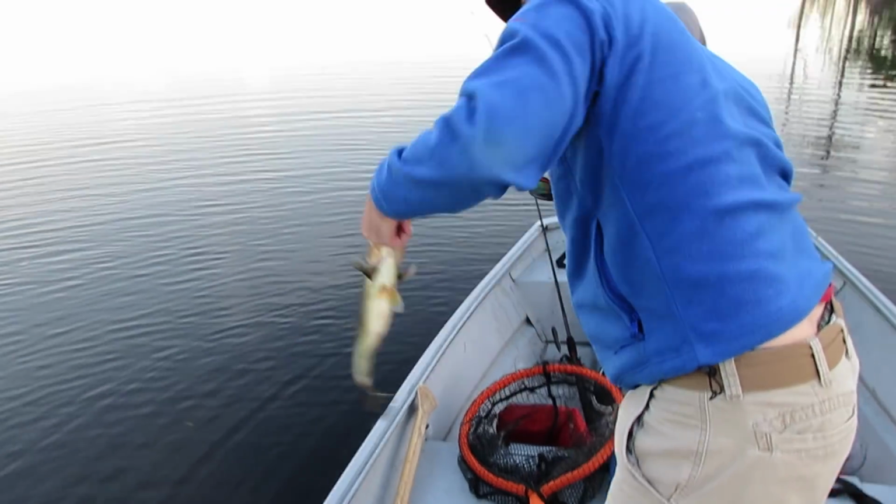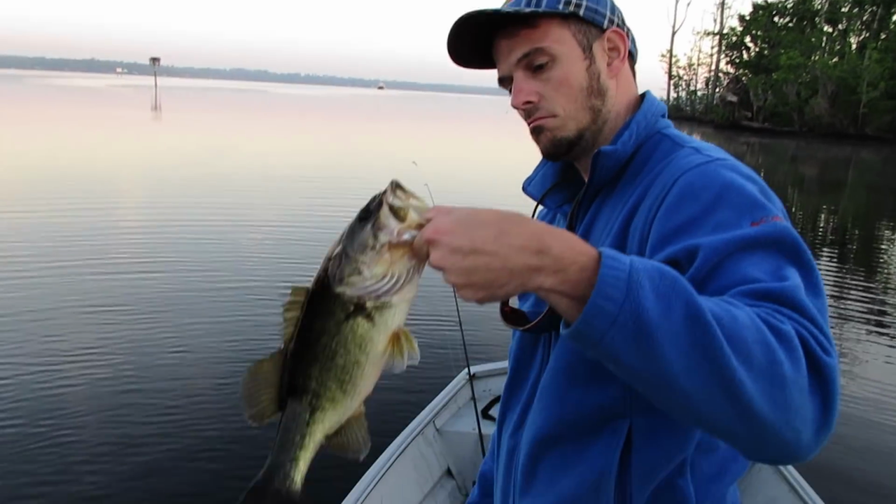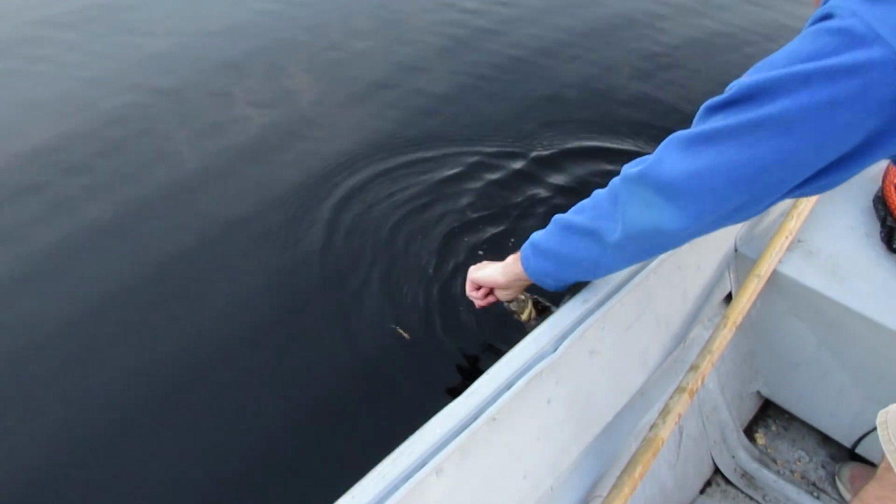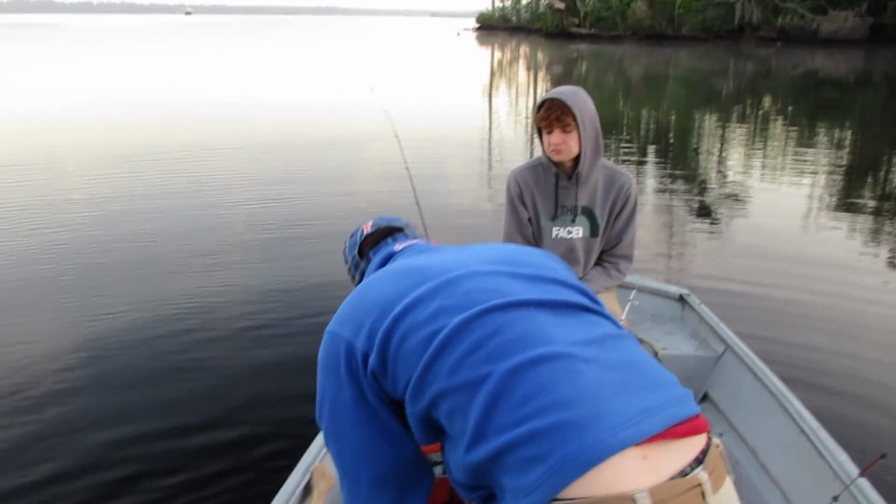All right, Randy just got the first bass of the morning. Little one, about 1.5 pounds. Rattle trap. Rattle trap, of course, makes sense. All right, get the release. There he goes. All right, rattle trap. There you go. Good job, Randy.